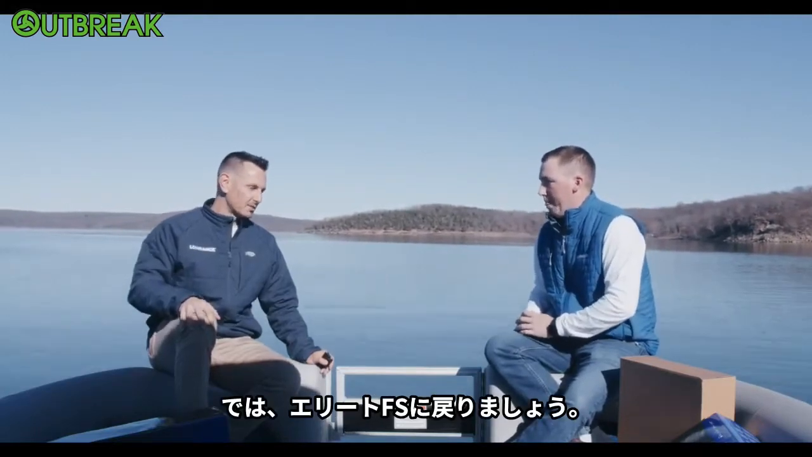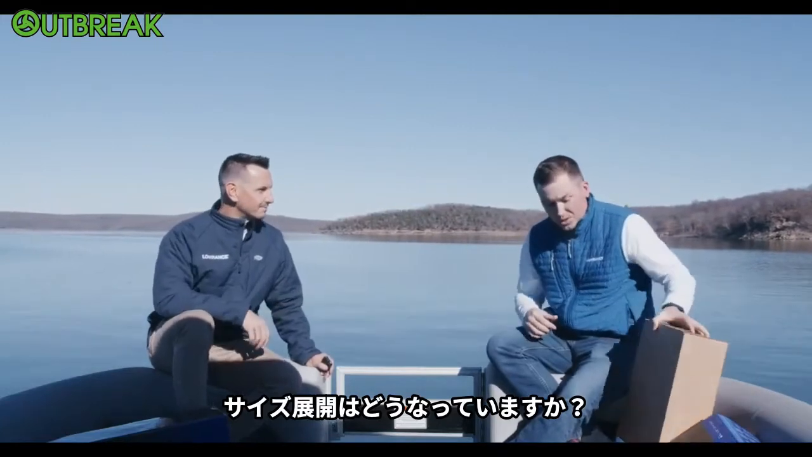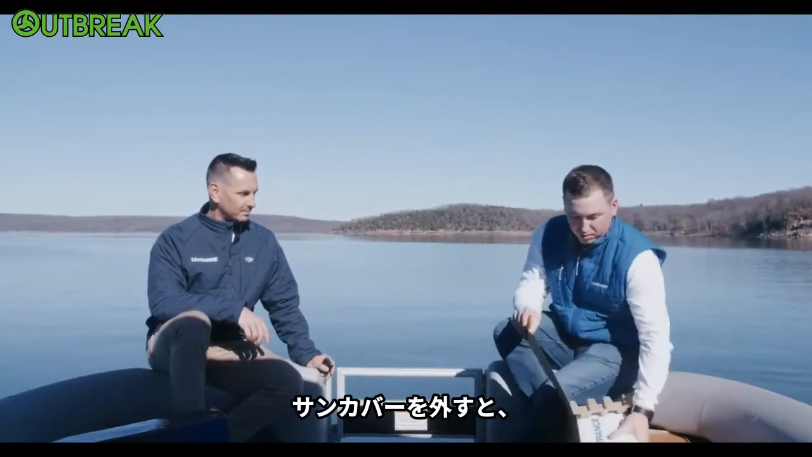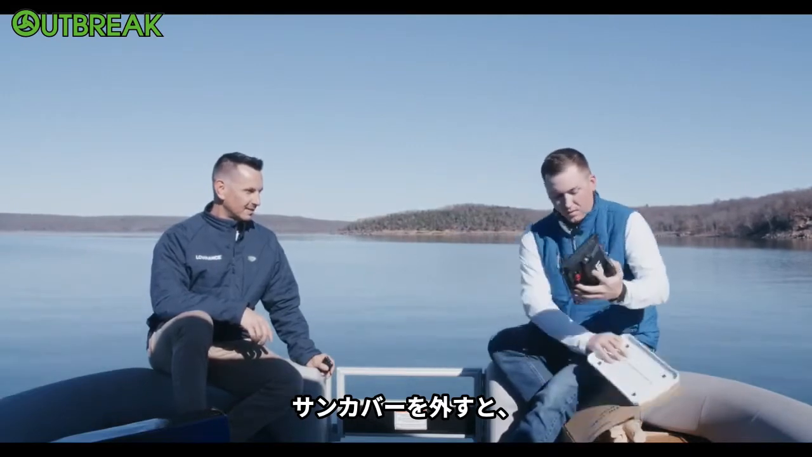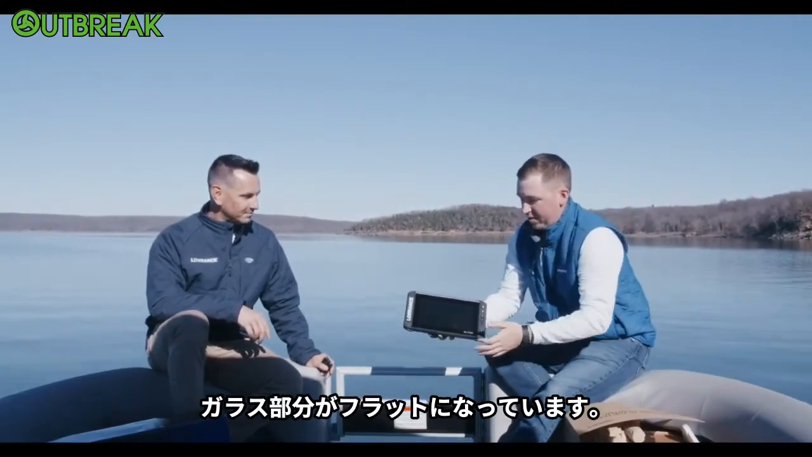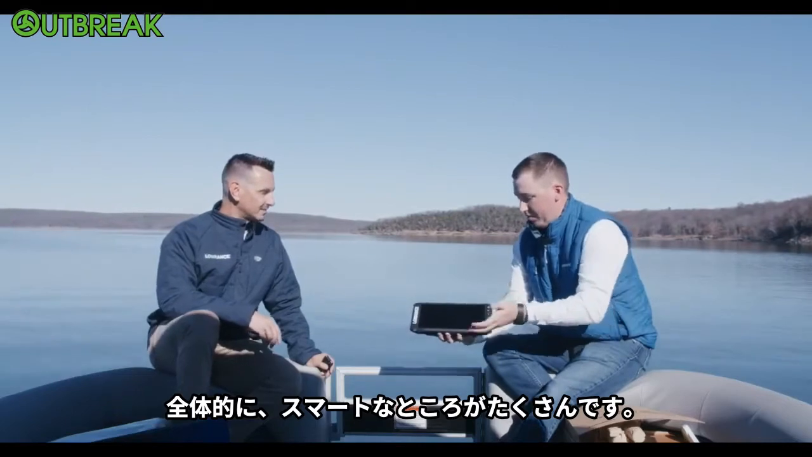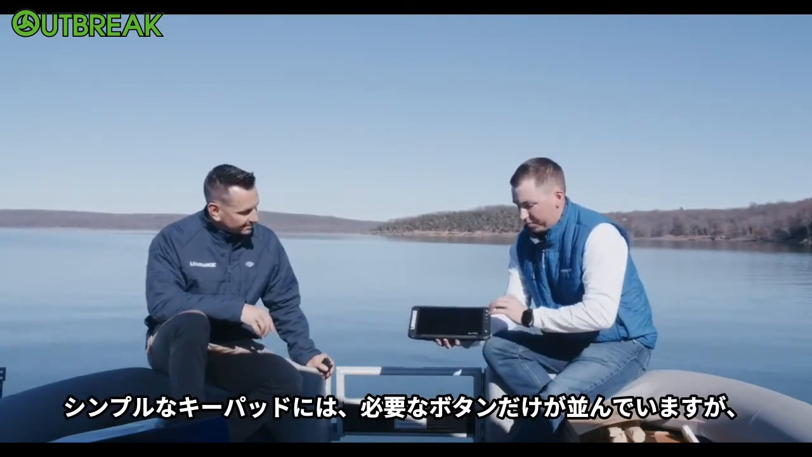That's awesome. So let's take a look at that EliteFS. What sizes does it come in? Yeah, so we have 2 screen sizes. We have a 7-inch and a 9-inch. I will show you the 9 here. Let me just pop the sun cover off, and you can see the nice flat design. Flat piece of glass. Really slim, kind of modern. Brand new modern design. And then we did a lot of really smart things in the overall mechanical design of this as well.